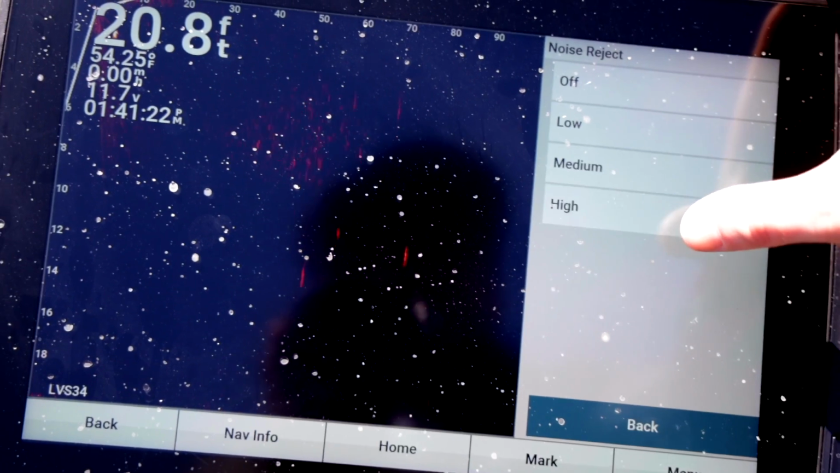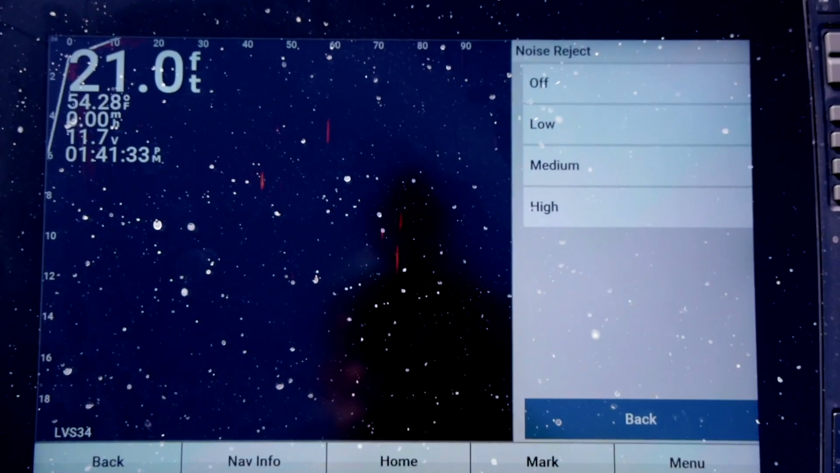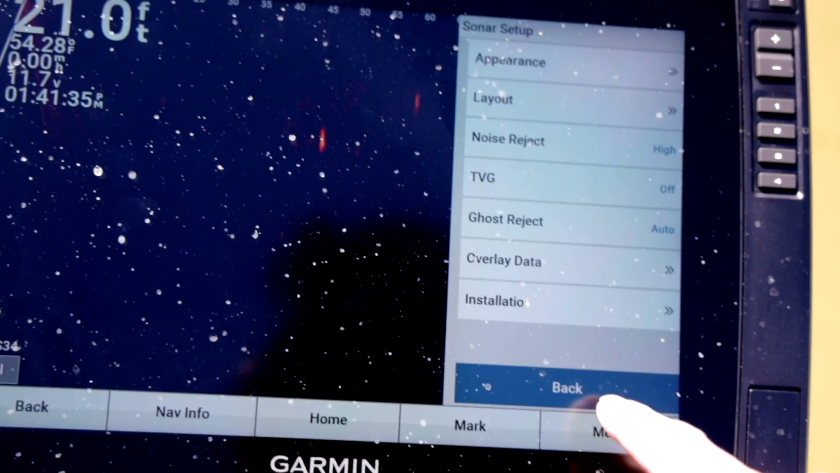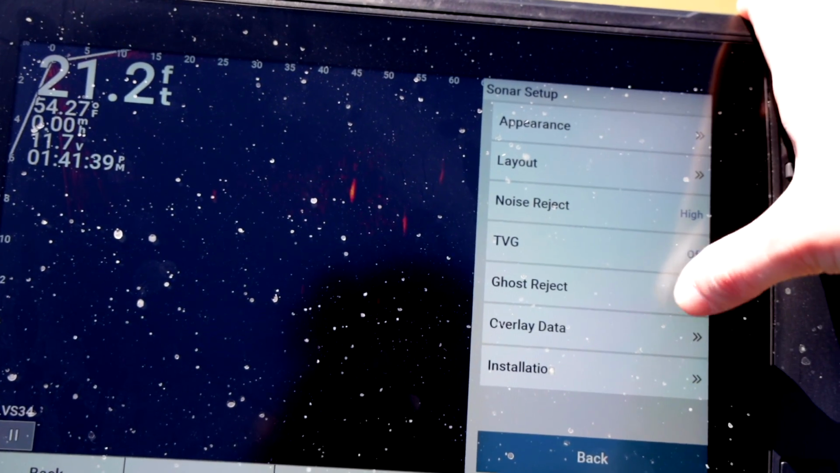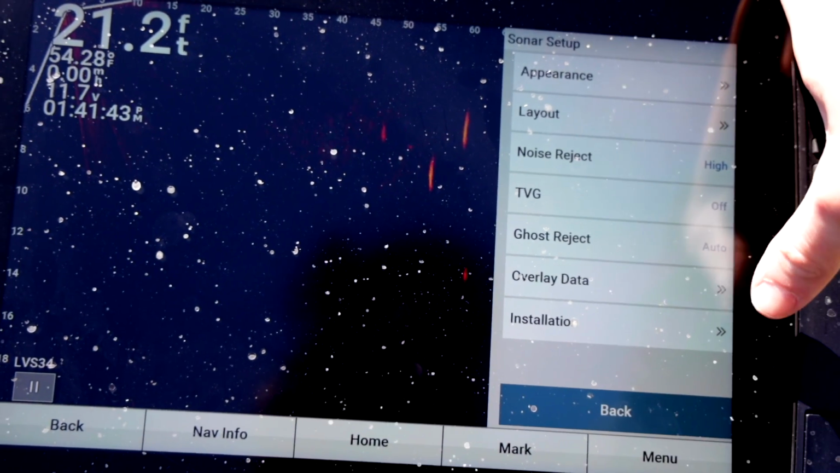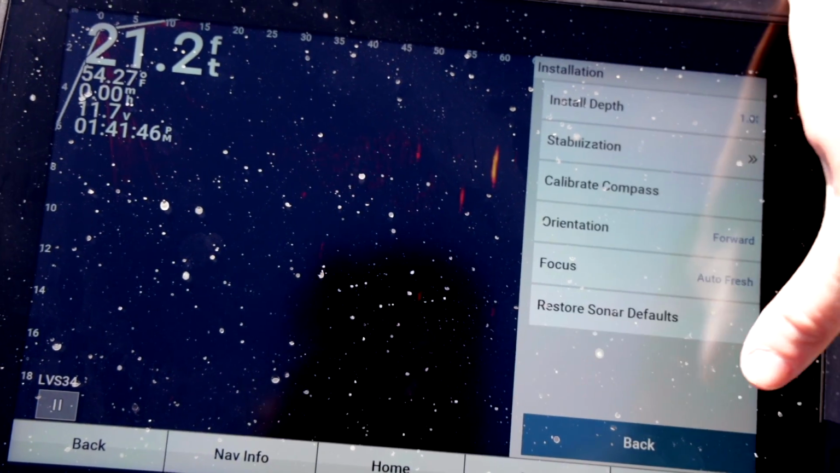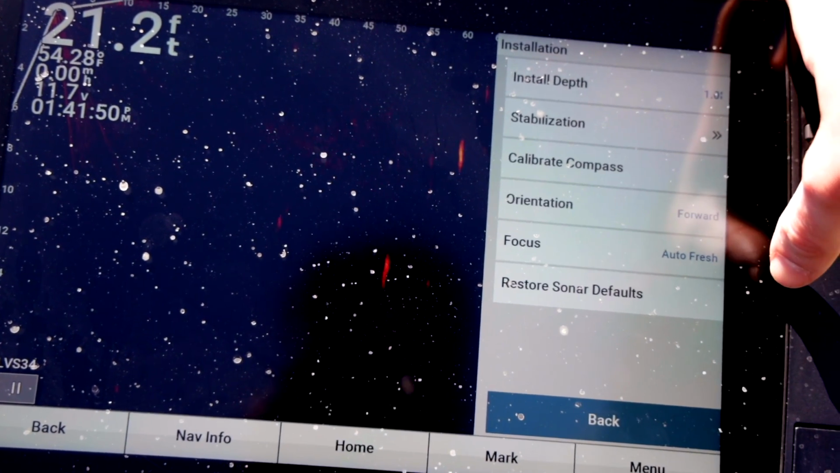Our noise reject we're going to run on high, especially with how dirty the water is today. Probably can't see very well, but that's very dirty water. So I almost always leave it on high anyway, but we're going to run that on high so we can see what's going on there. TVG we're going to leave off. Ghost reject we're going to leave in auto for now. Some of these settings I will play around with throughout the season, but that's basically where I'm going to start for now.